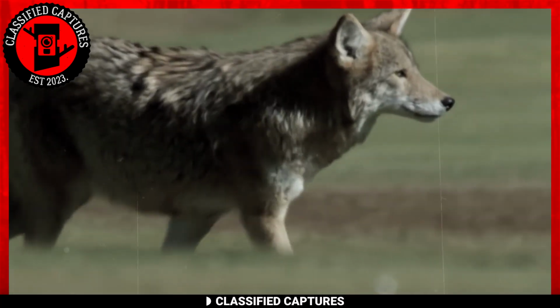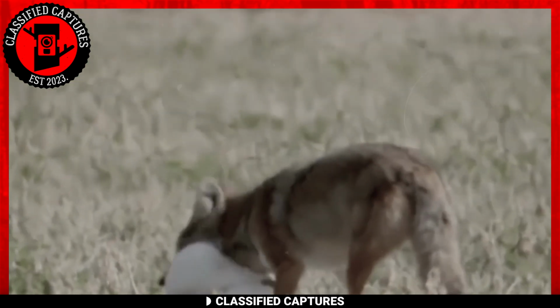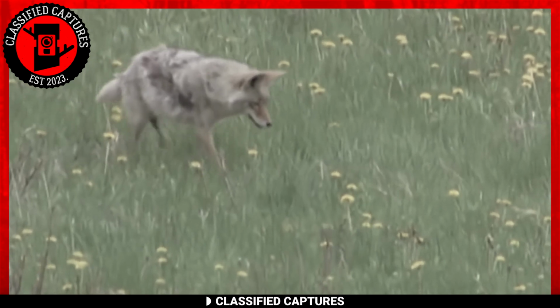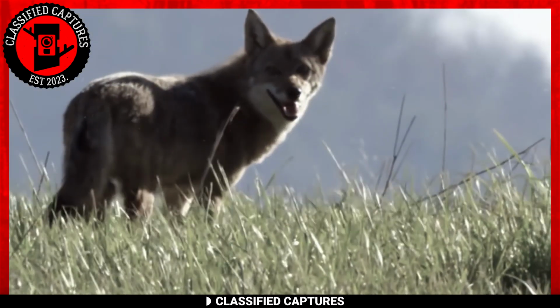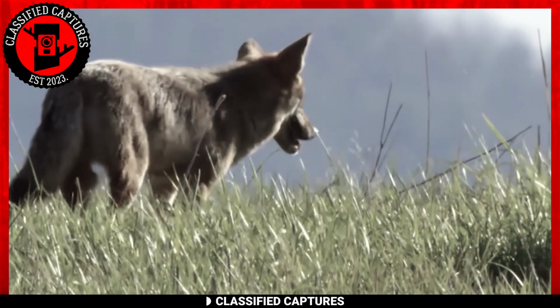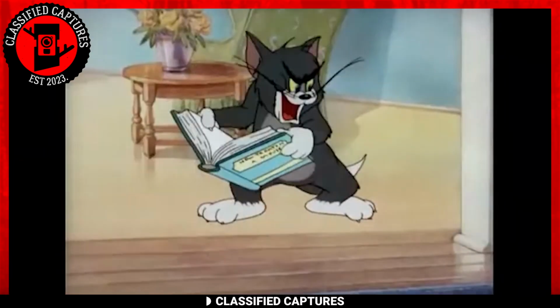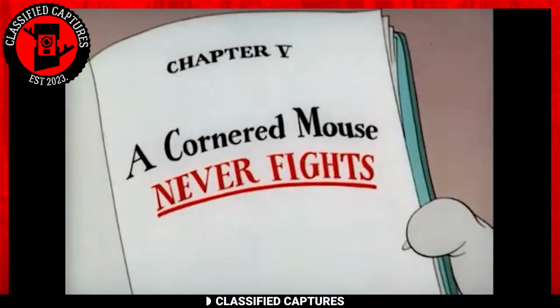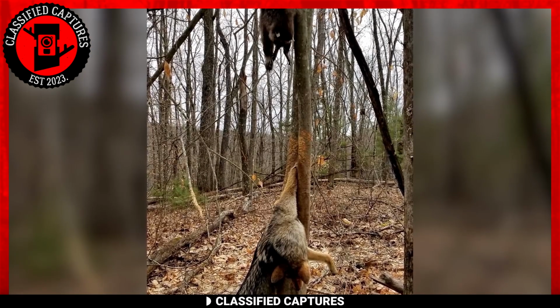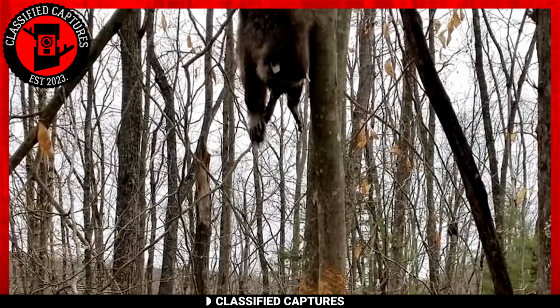Typically, one of three things is likely to happen when a predator goes after its prey. The first and most likely scenario is that the prey becomes its lunch. The second scenario is where the prey escapes, and the third scenario, which rarely happens, is that the prey stands its ground and forces the predator to retreat. Something like this scene from Tom and Jerry that says a cornered mouse never fights. Looking at this capture, however, it looks like none of these three happened. Both predator and prey are dead.